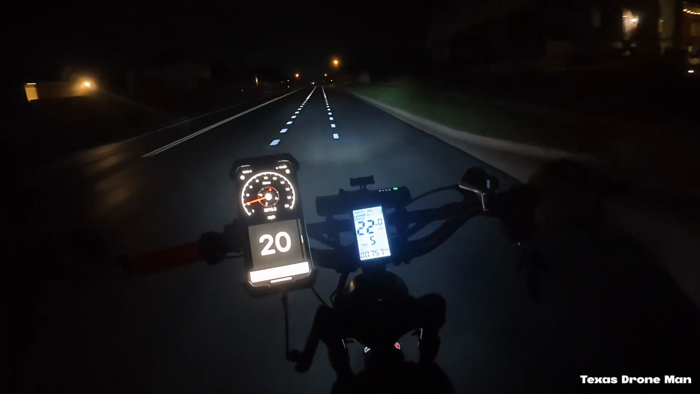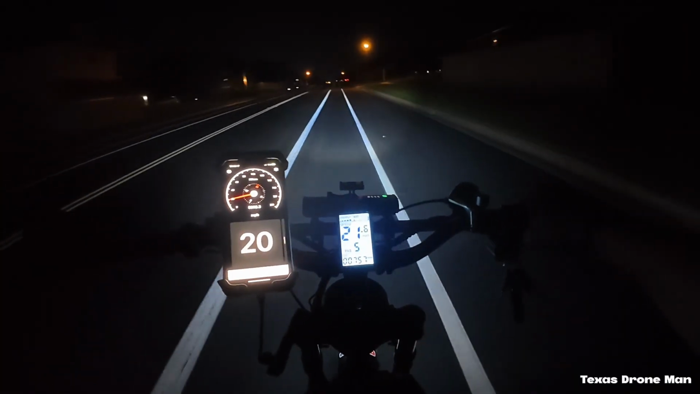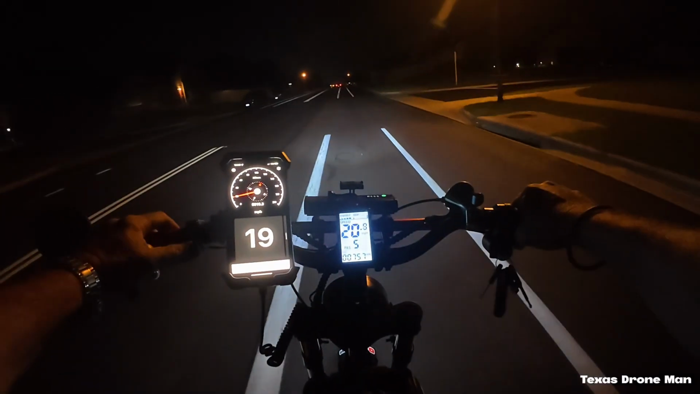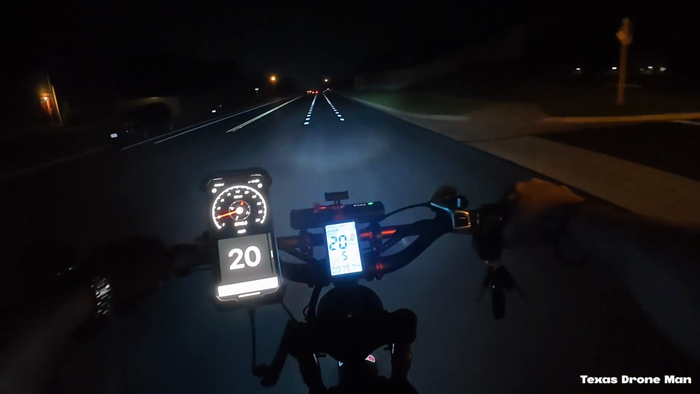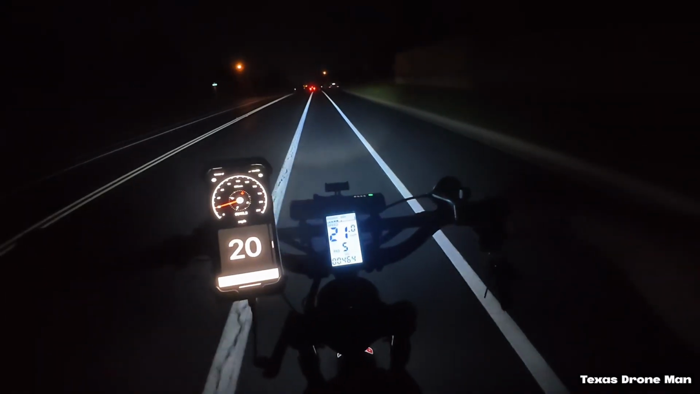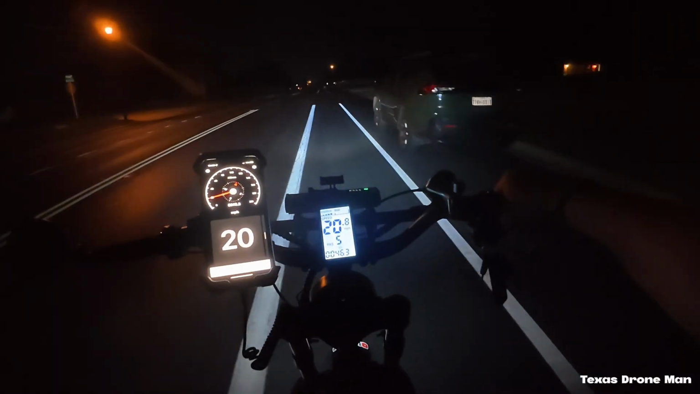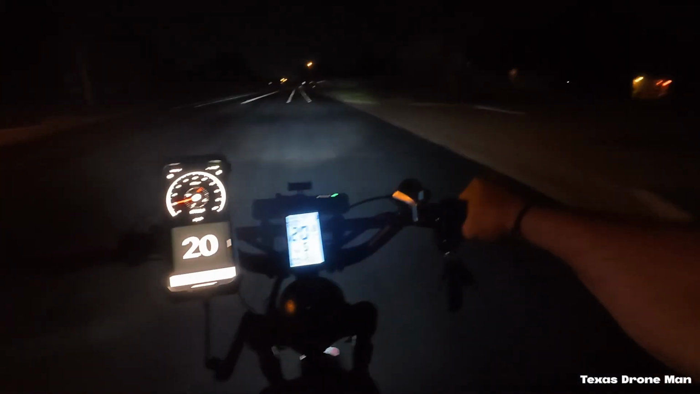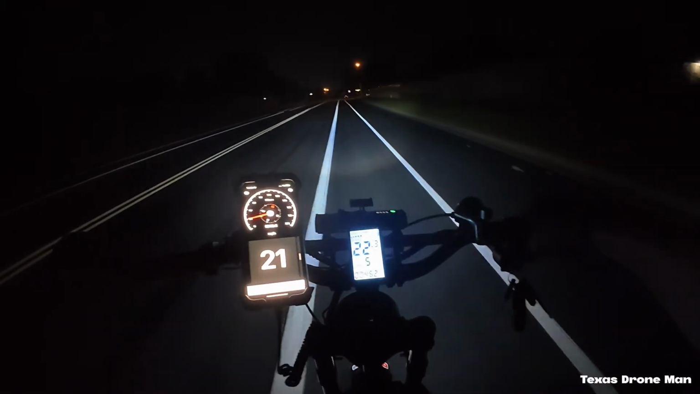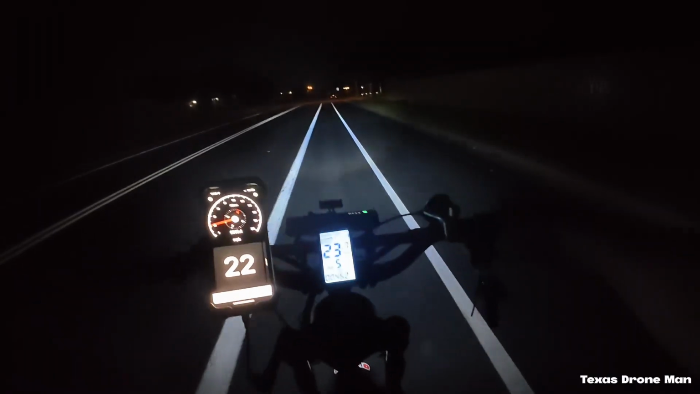Now we're almost at 20 miles. Let's see what we got. Of course, I'll be sagging right now because I'm going uphill. We're at 46.4 volts. We're over 47 volts once I get off of it. I just want to see how far this Platinum road goes.